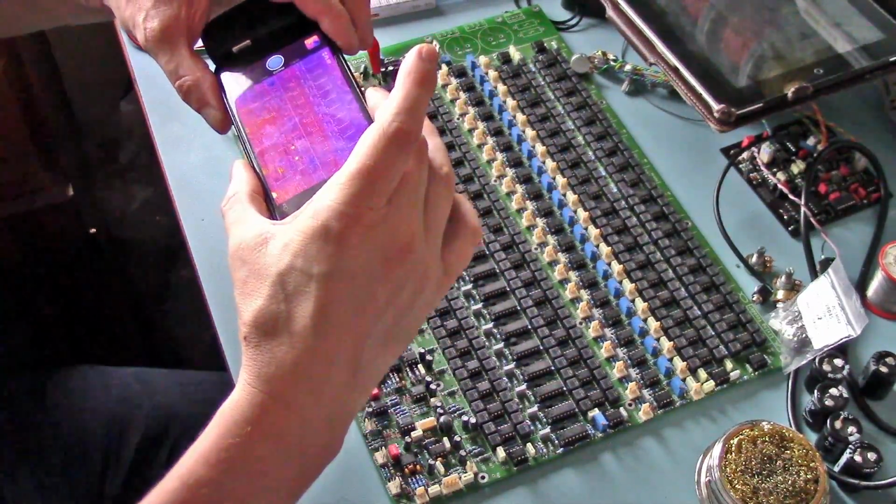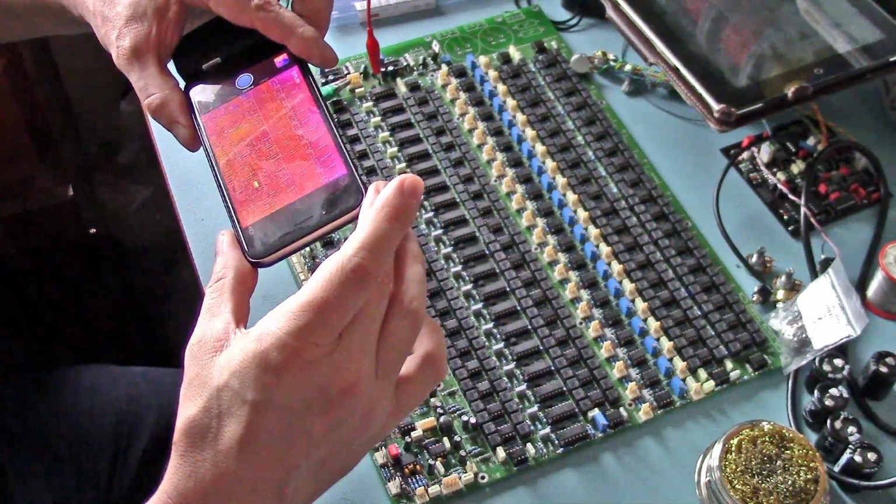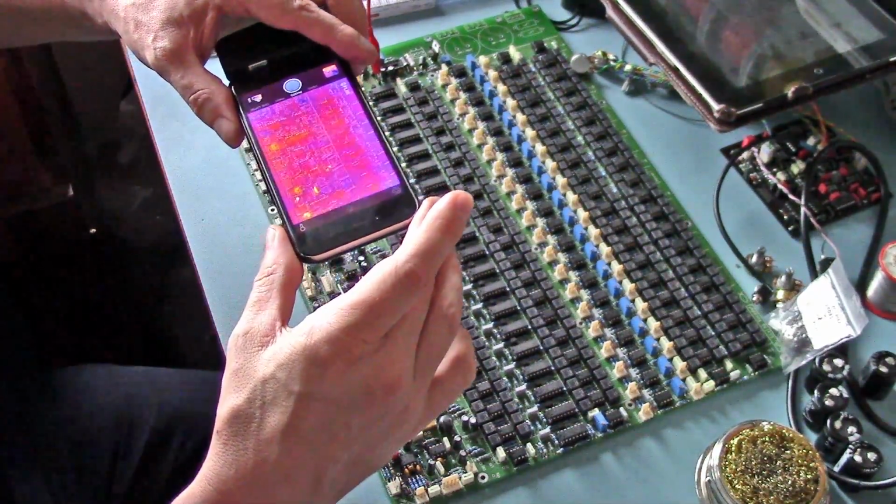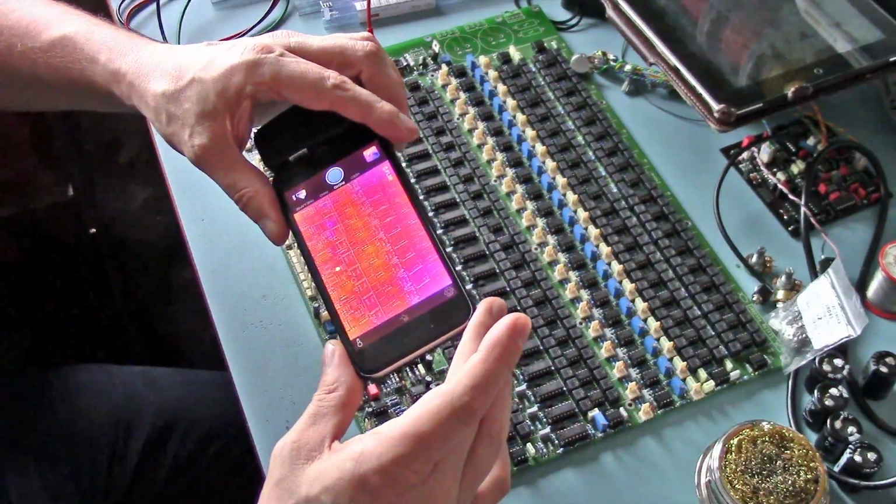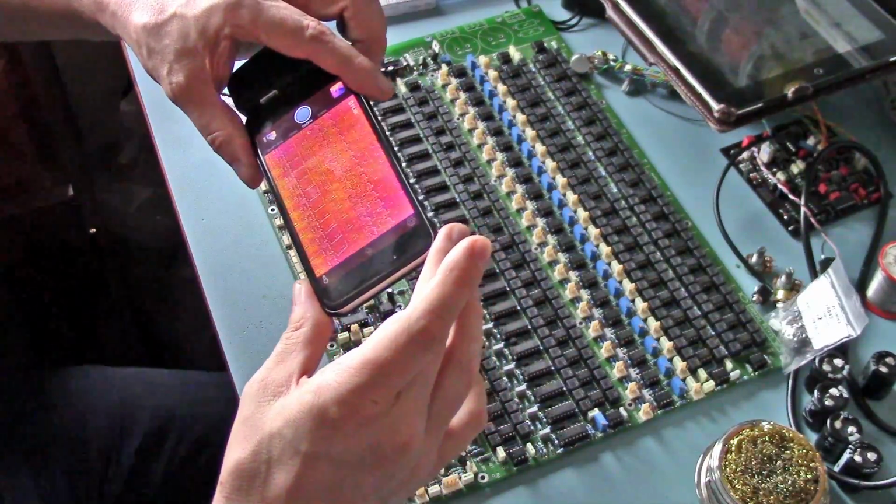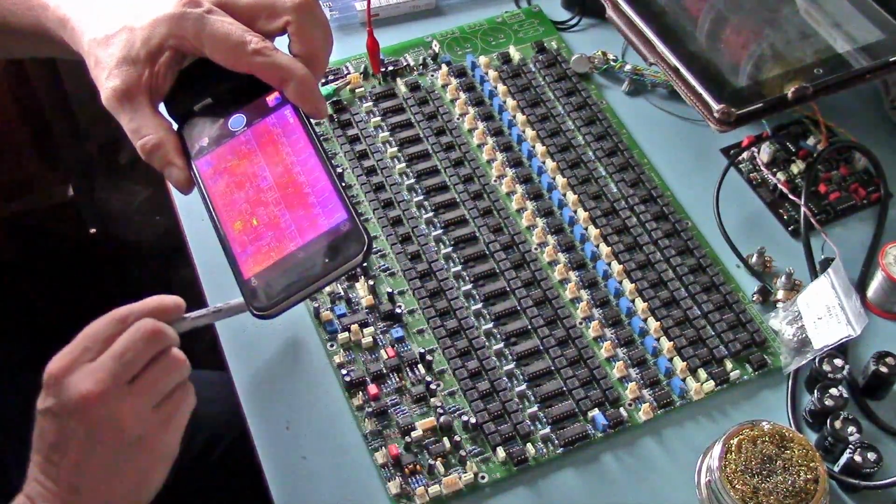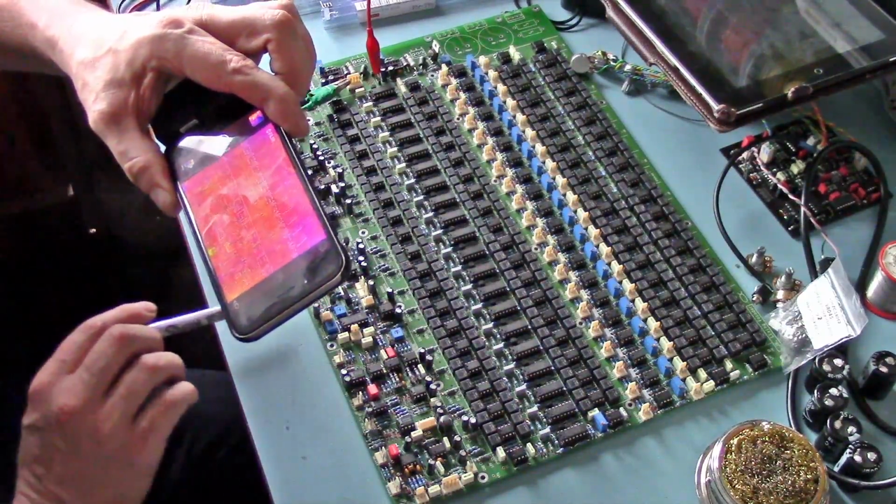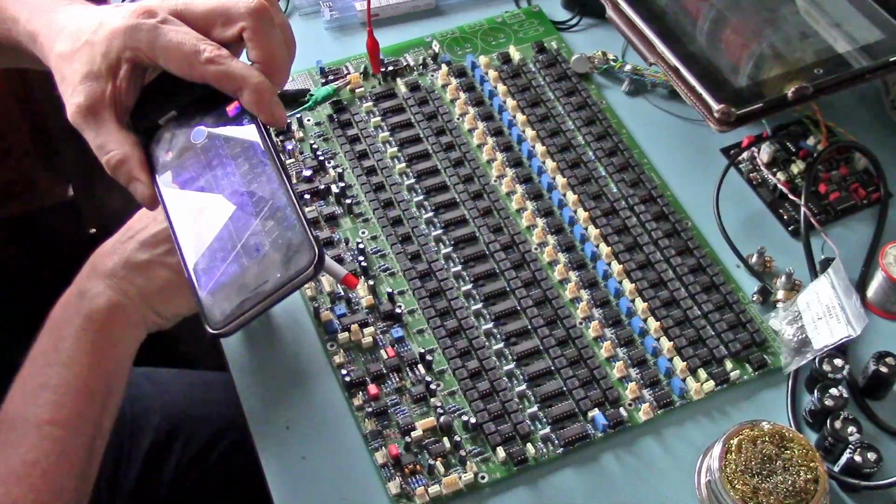Yeah, it seems to do the job quite nicely. I'm seeing what I'd expect to see, really. There's nothing wrong with that. Yeah, the chips are heating up nicely. Nothing's drastic. The only hot spots I've got, I don't know if that's a hot spot or if that's just reflection or what. Let's have a look.